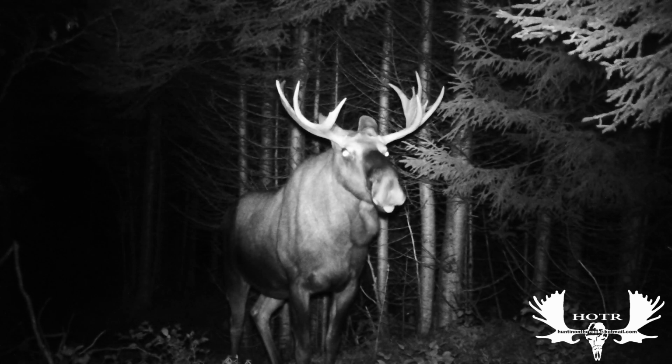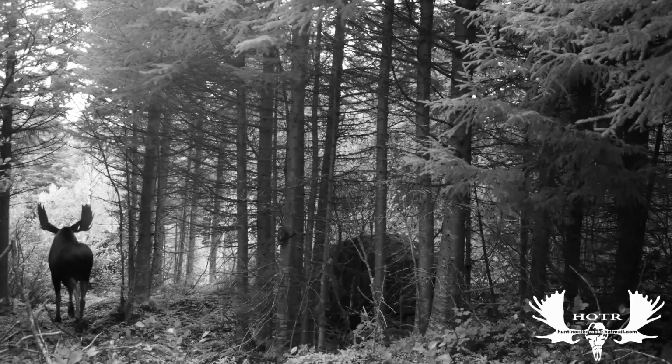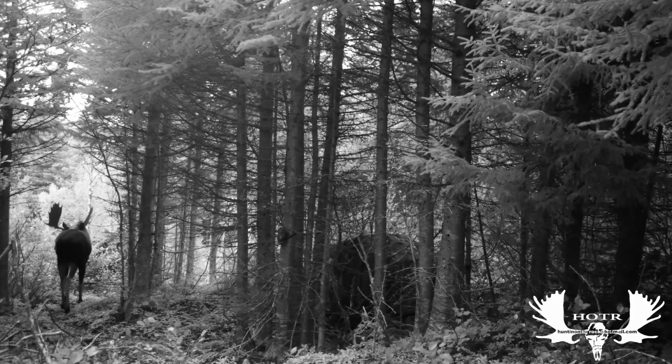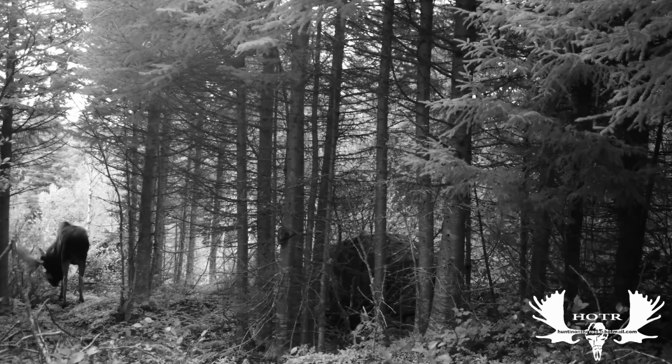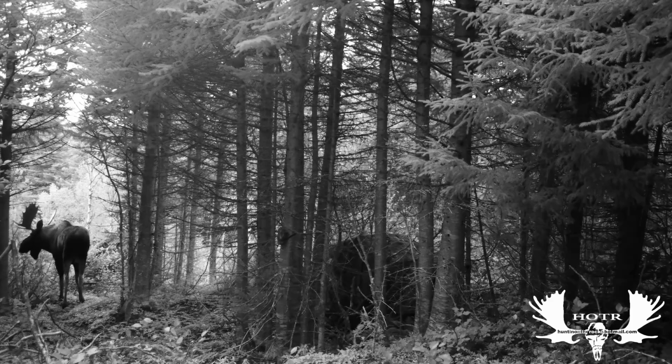This next bull is the same bull that I got back on camera 6 during the rut, so you can see that they do a lot of traveling. These cameras are not close together at all.